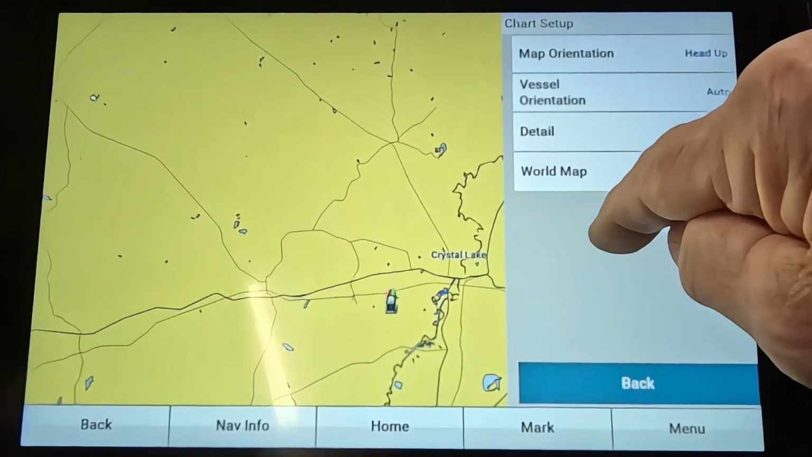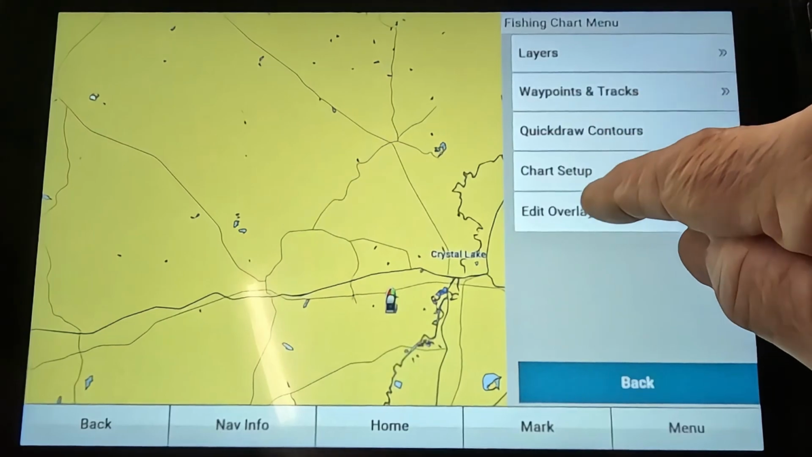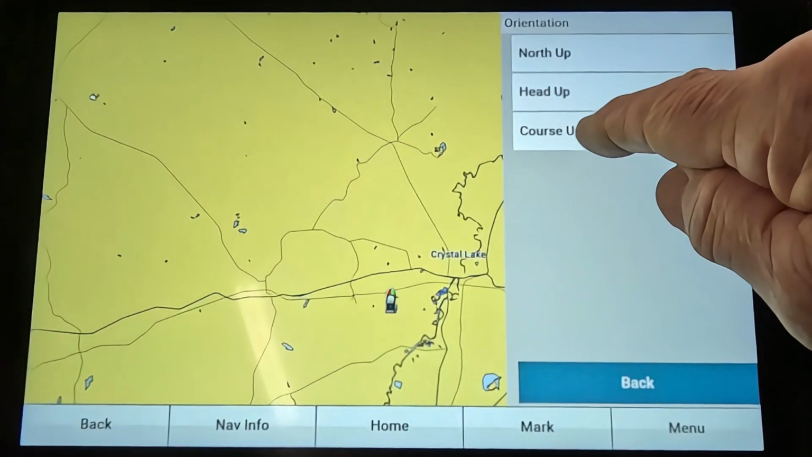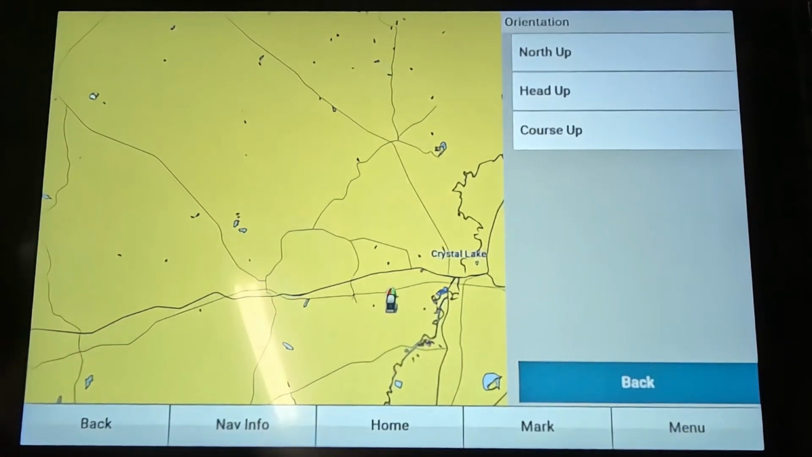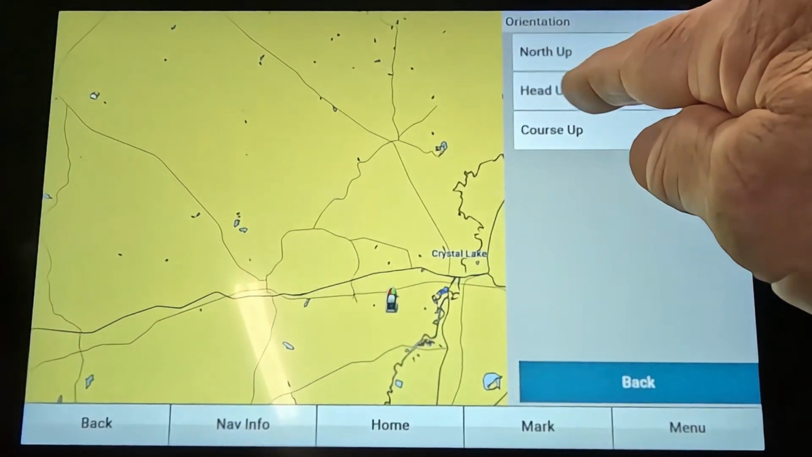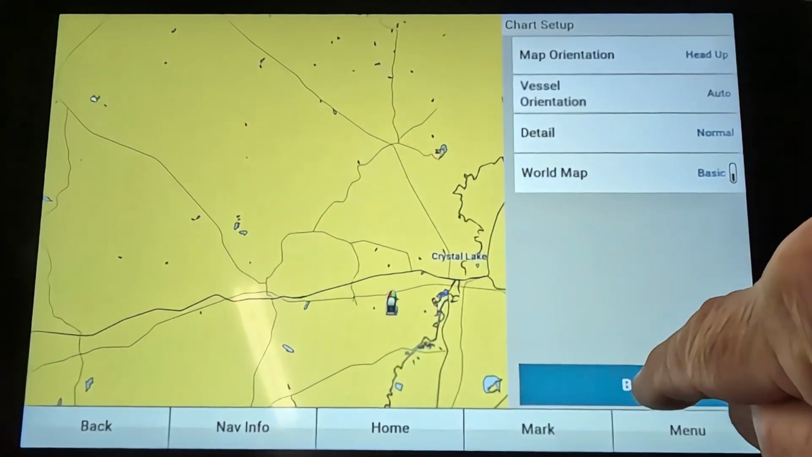Course up. If you put it on course up, let me go back to it real quick. If you put it on course up, that's going to show you the direction of a course that you've laid out. So it's always going to be trying to put a line at the course you should be going. I like mine to show the direction my boat's going, so I always put it on head up.